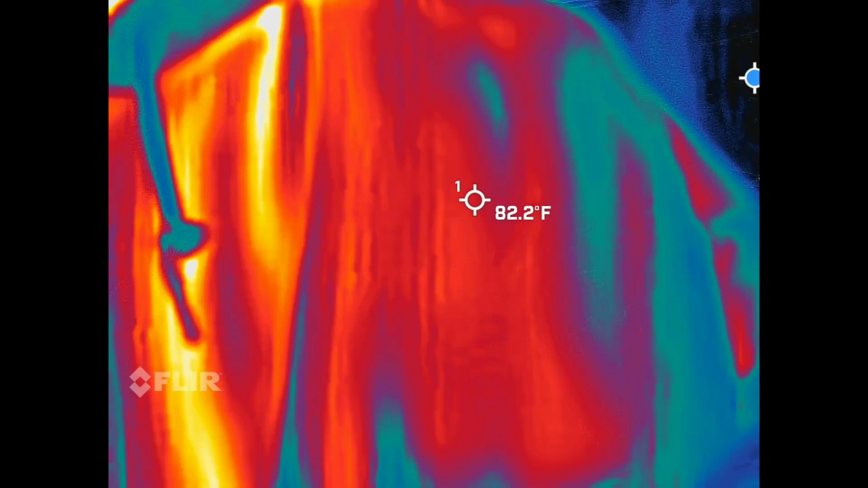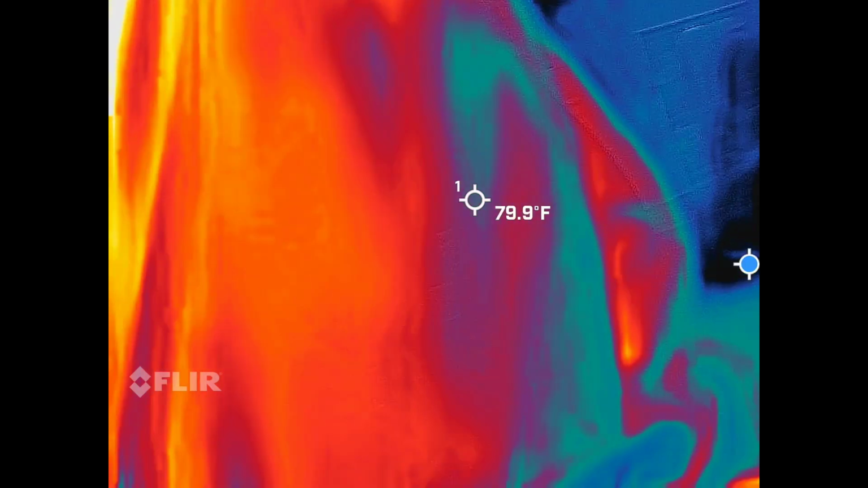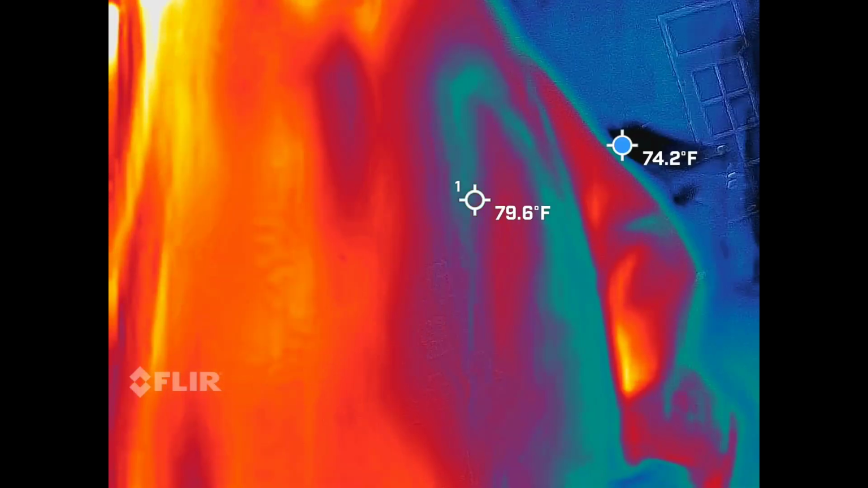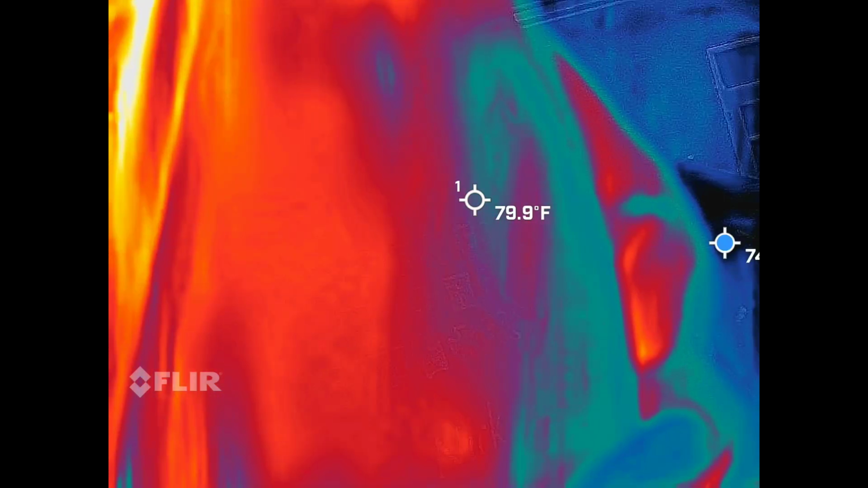So, with that said, I also have a blue dot bouncing around the screen for you. That blue dot is there to show you the coldest spot in the frame at that moment. I'm looking for 15-degree temperature drops. It is 66 degrees out here ambient for us, which means I'm looking for 51 degrees and below. Okay, so that kind of gives you guys an idea.